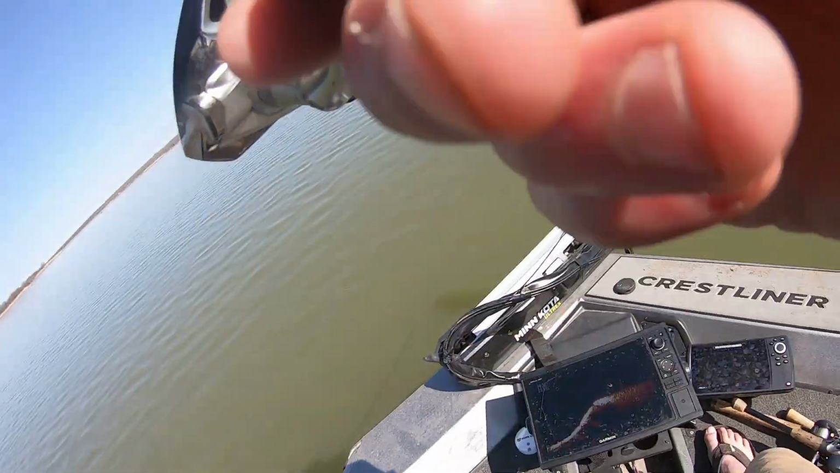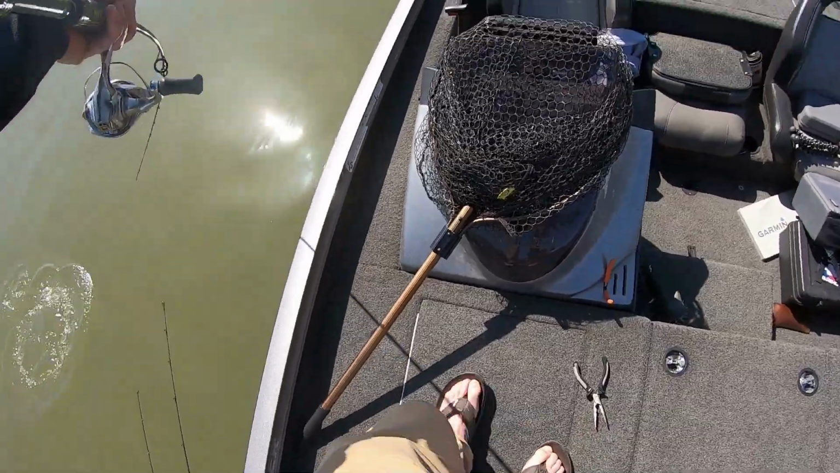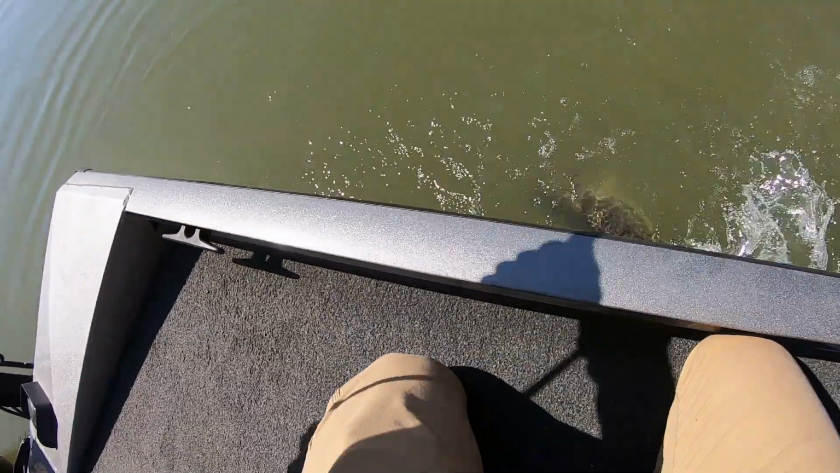There we go. Got him. Oh, come on, come in the boat. Yeah, that's bigger than I want to have on a spinning rod. Oh, he's barely even hooked. Stop that. Oh, come here.